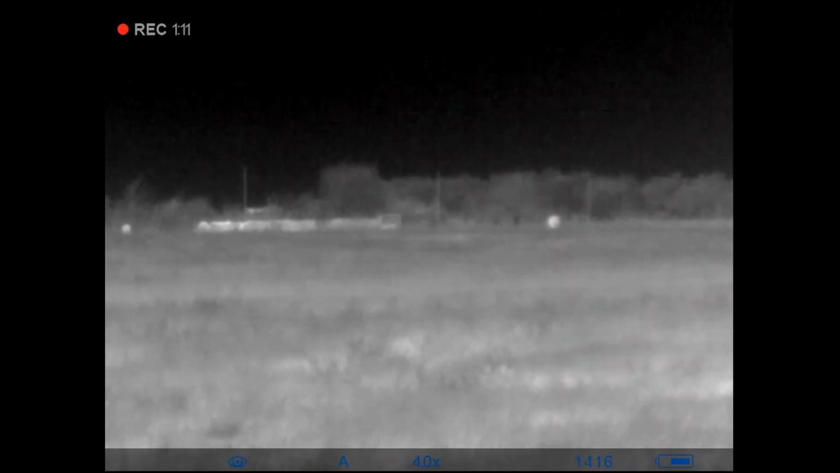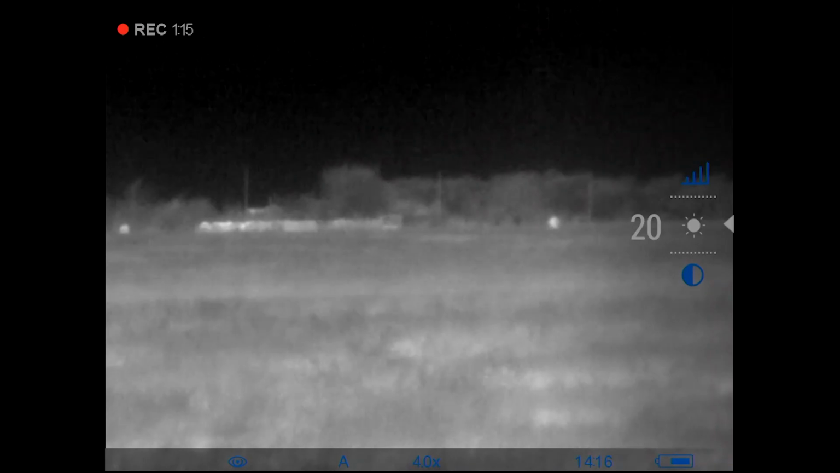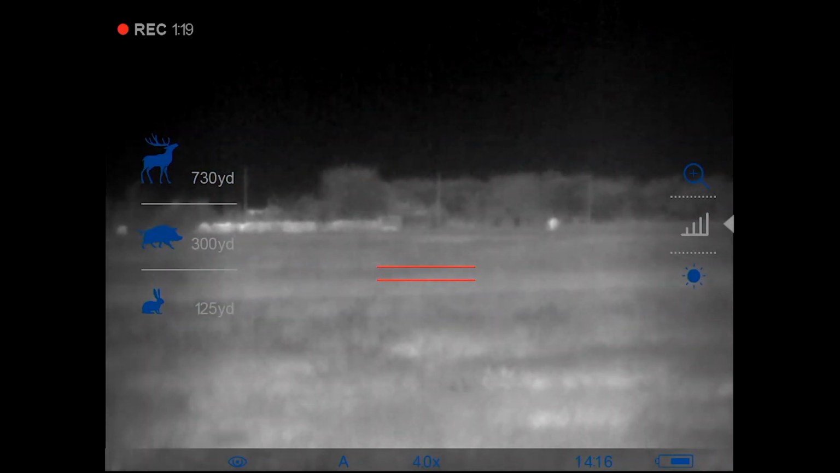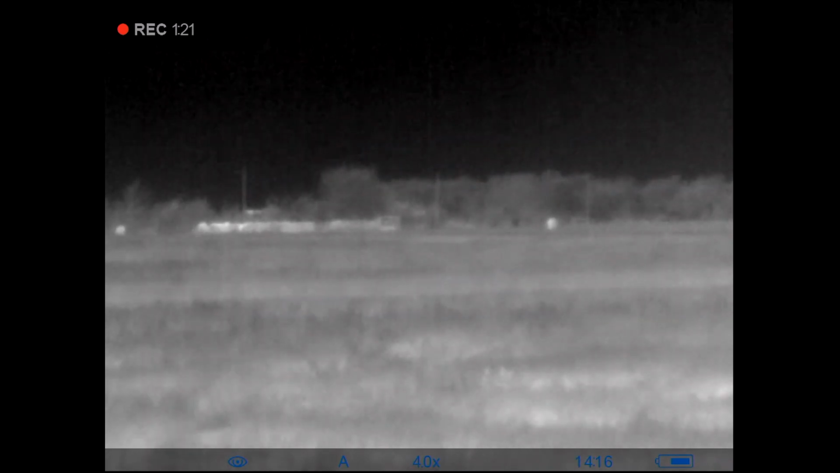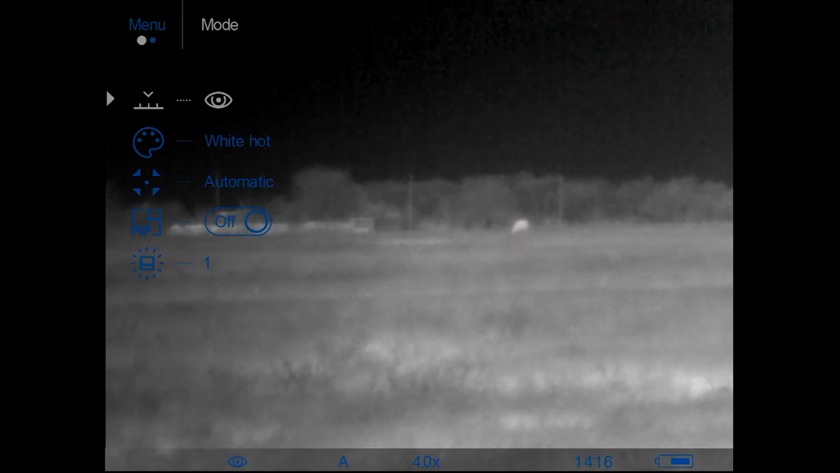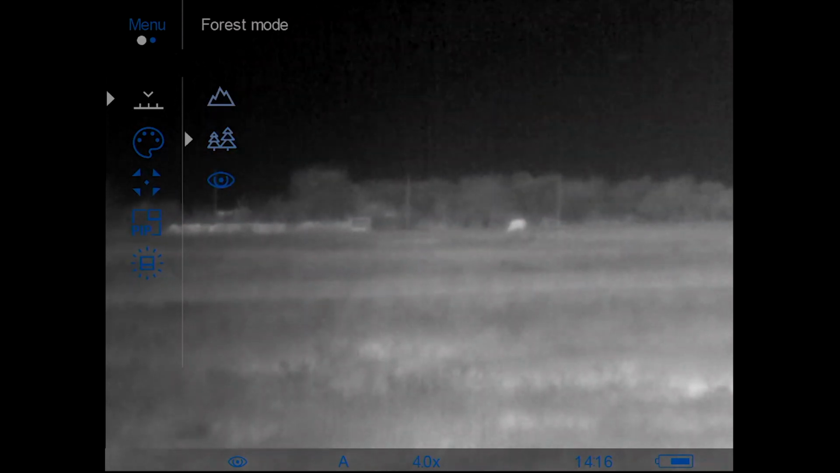So if you hit the menu button, it brings up the brightness, the contrast, the current zoom that it's in, and the stereometric rangefinder, which I don't find to be too useful, but some of you might be better at it than I am. If you hold the menu button, it'll bring up this menu selection here, and the first selection is the 3 different presets. You have the identification, the forest, and the mountain mode.